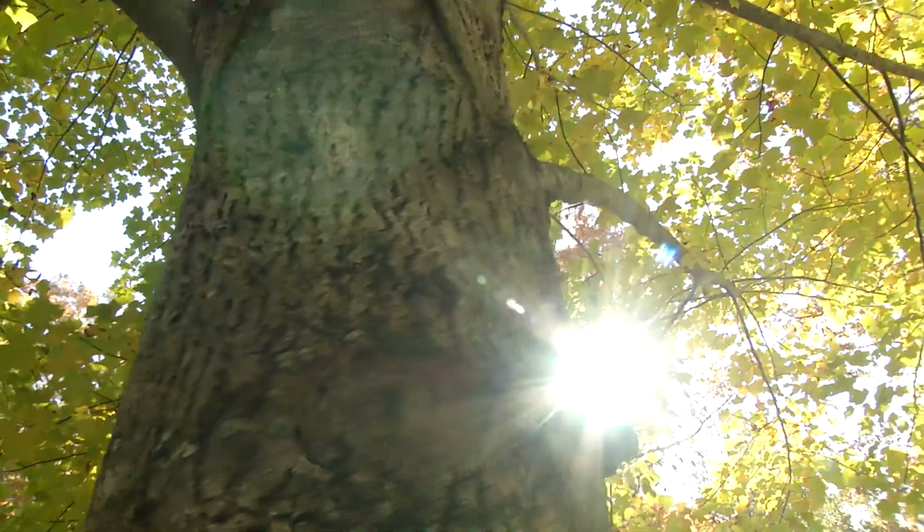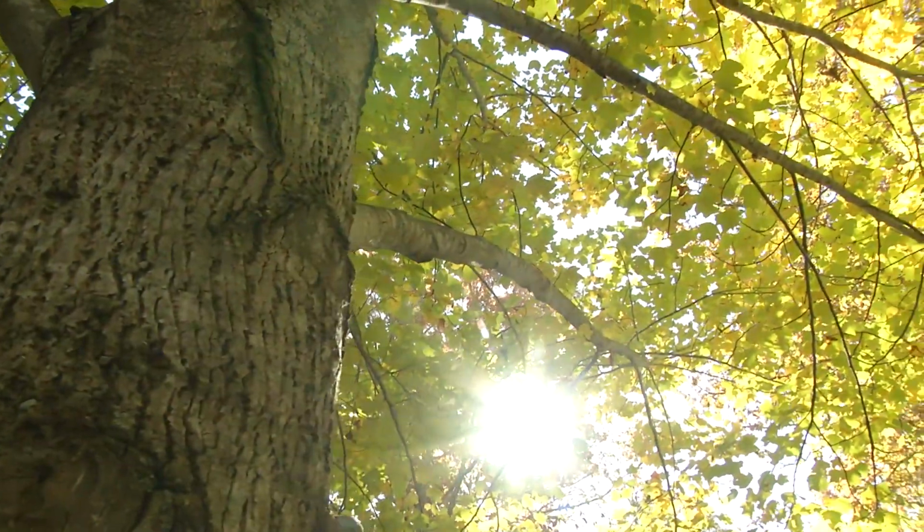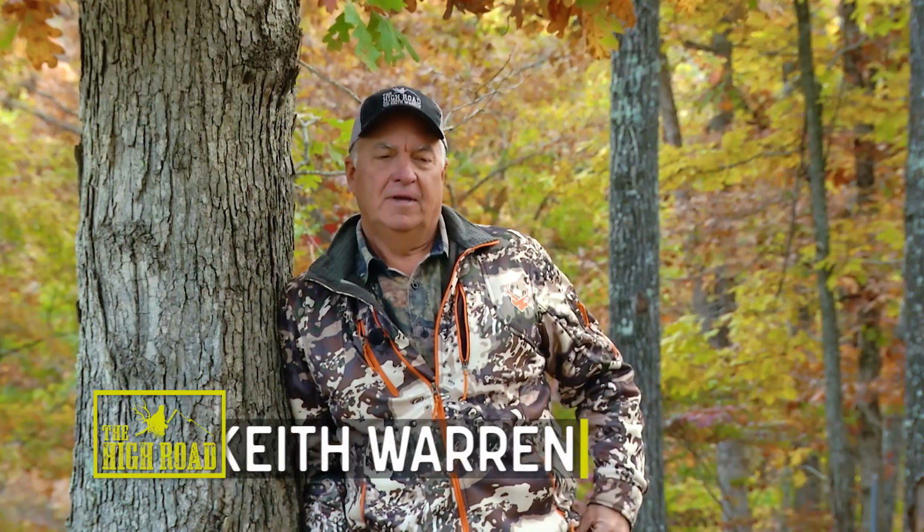The habitat is absolutely perfect. I mean, look at the colors. You couldn't ask for a prettier time of year. This is the last of October, and I would have thought we were going to hit the roar, but we didn't, but that's okay, because the colors make up for it.